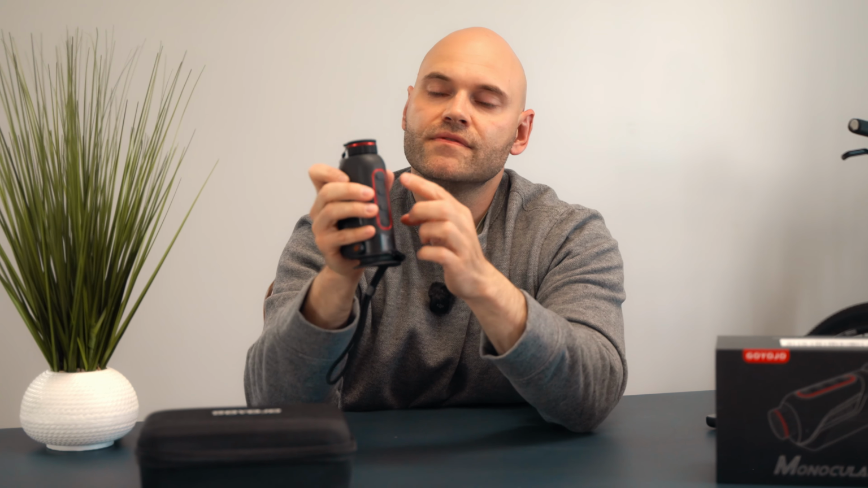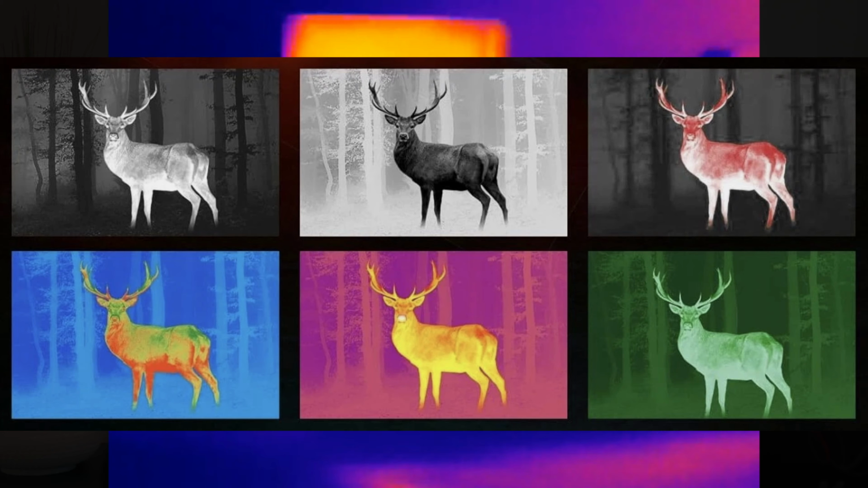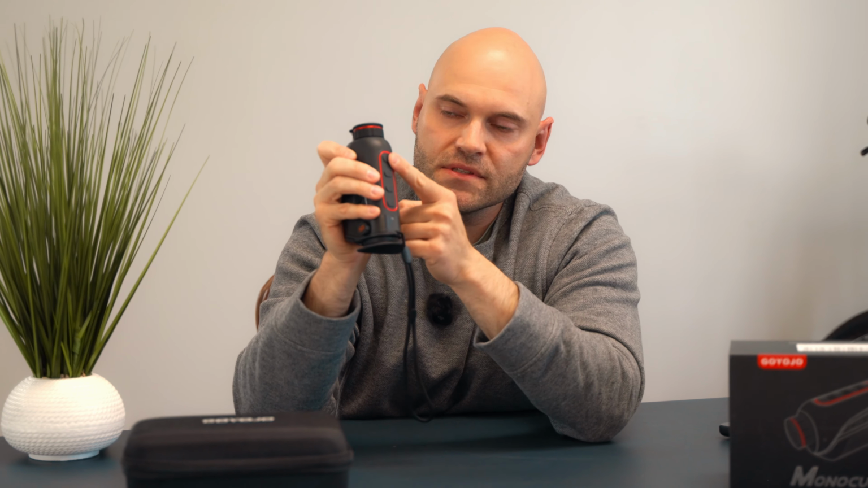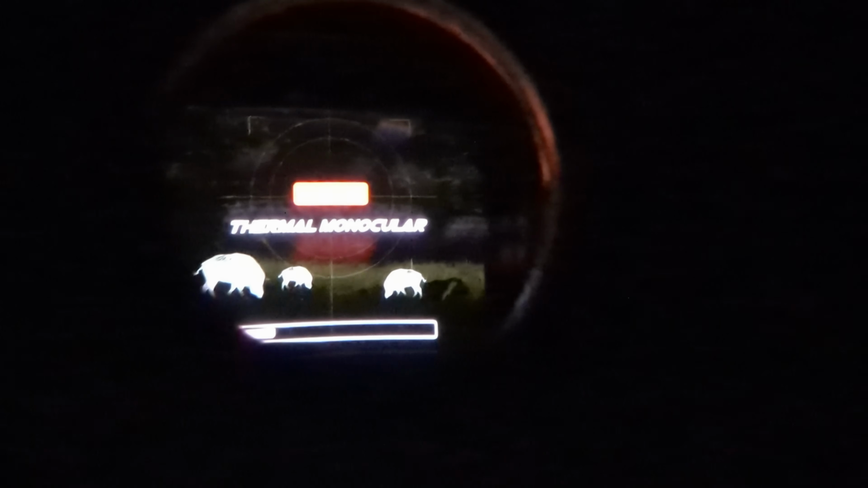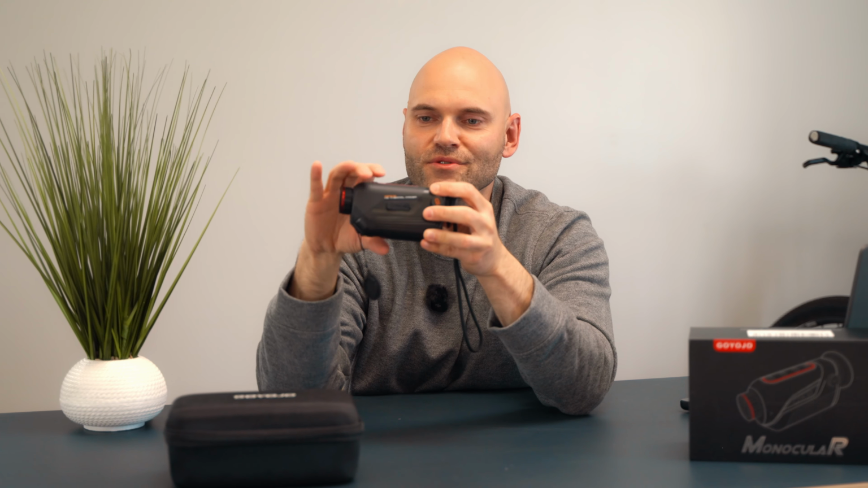At the top, we have 4 buttons. We have a power button, a modes button, a zoom, and a camera button. So the power button itself, you start by holding it, and it shows you the screen. You wait a few seconds, and if you take off the cap, it's ready to use, right?